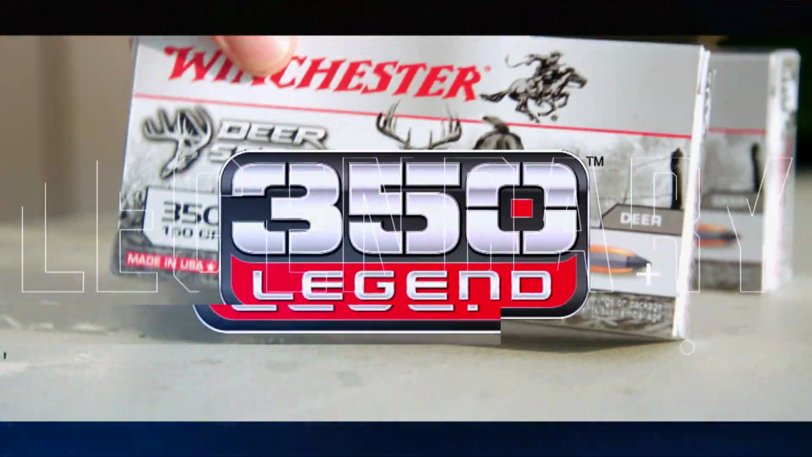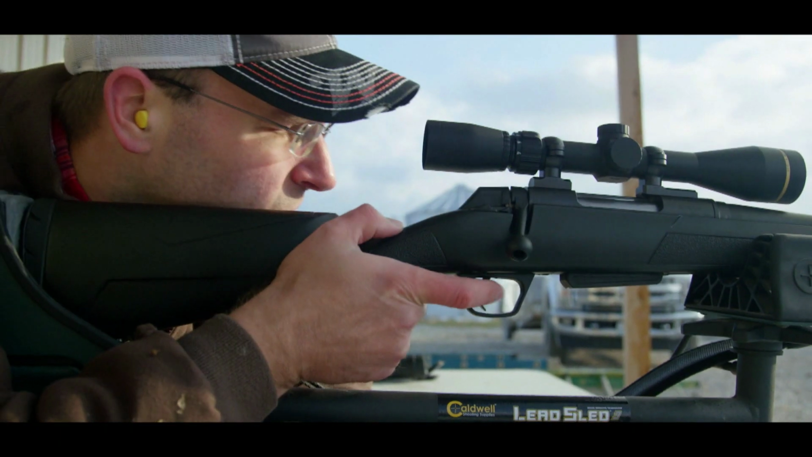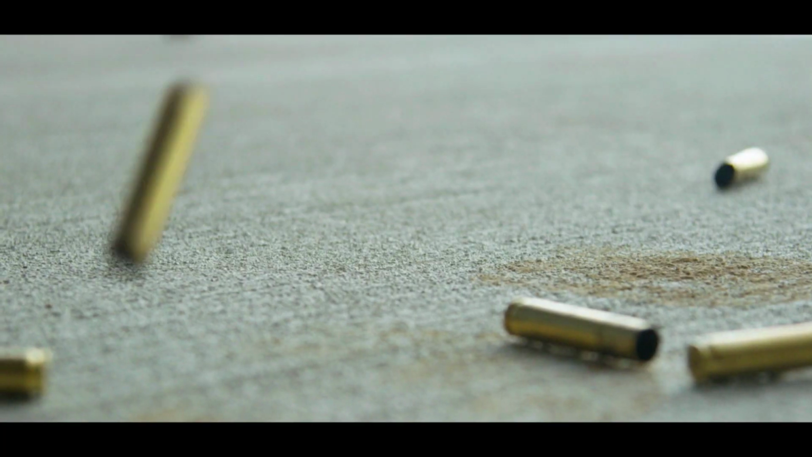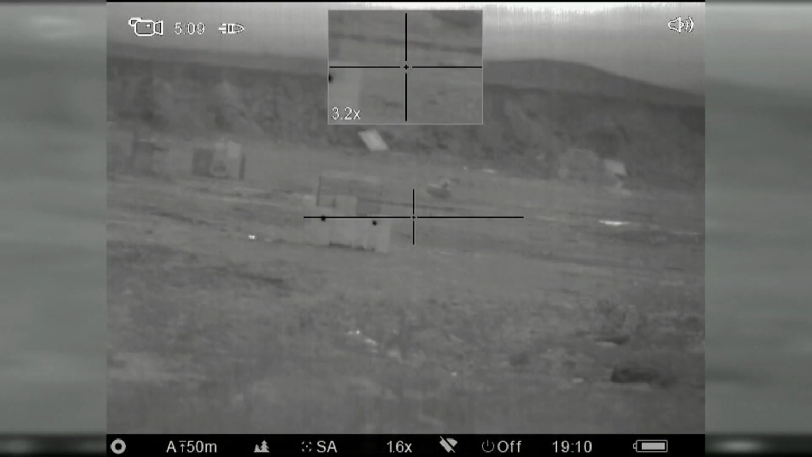This year, Winchester has a new straight-walled cartridge on the market, the 350 Legend, which has more penetration and less recoil than a 243. The Hog Special comes in 180 grain with a PowerPoint tip, yet another tool to put in the feral hog eradication toolbox.